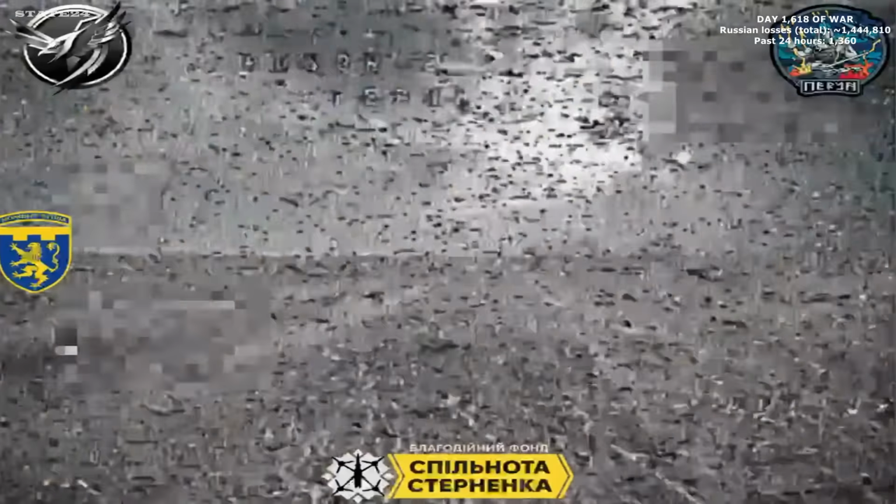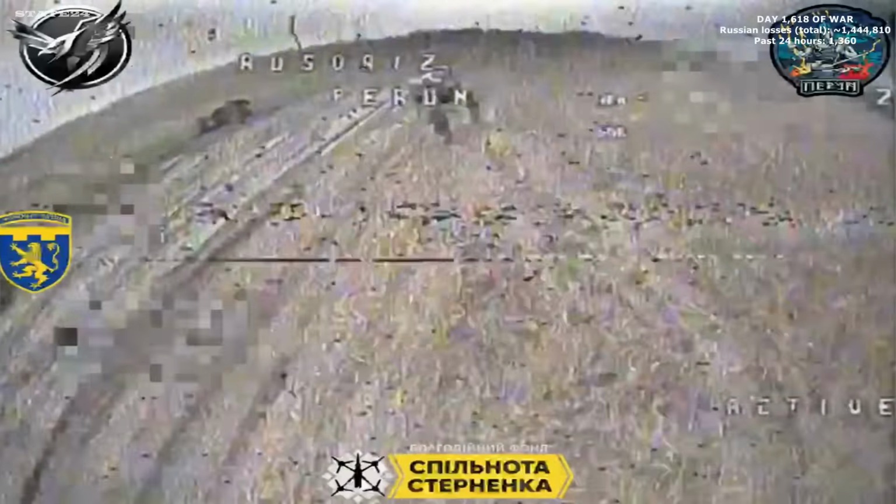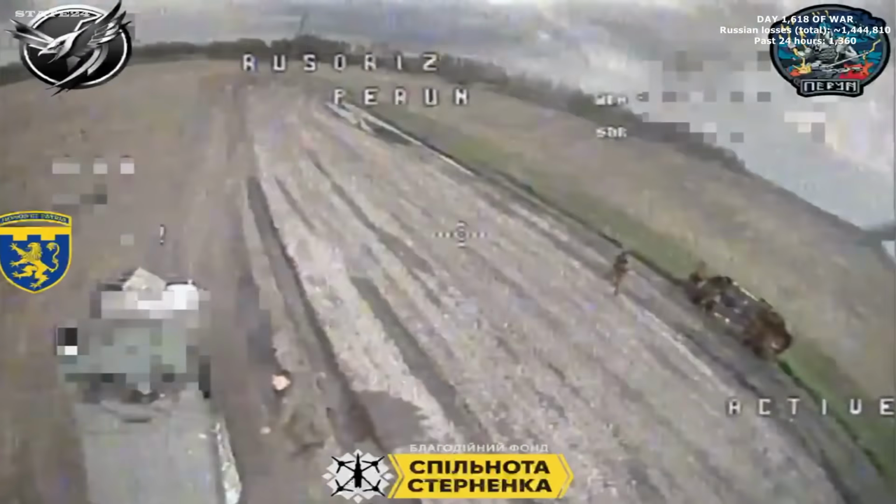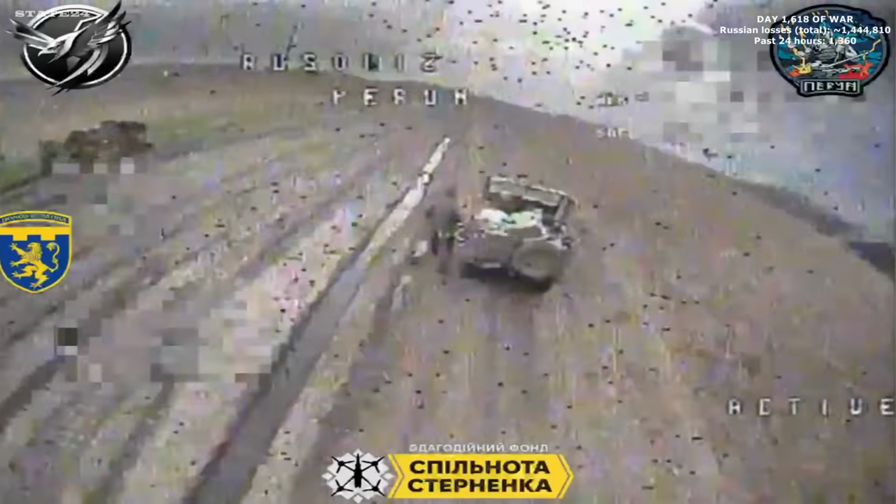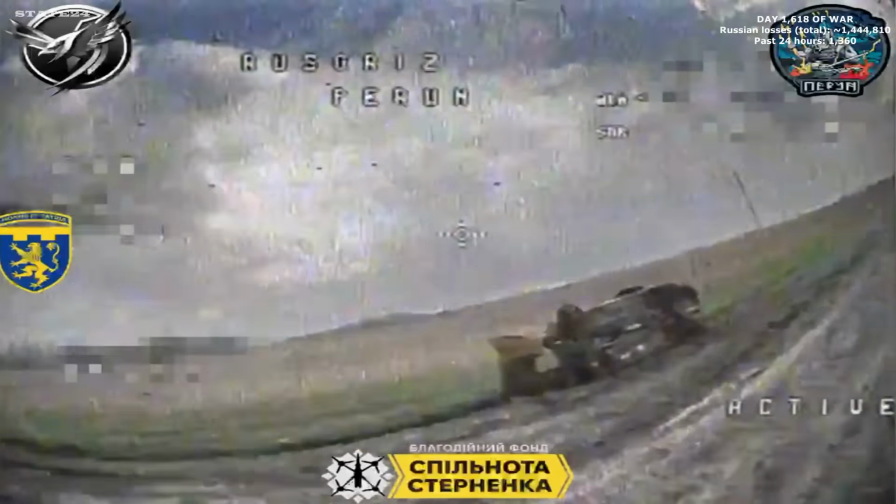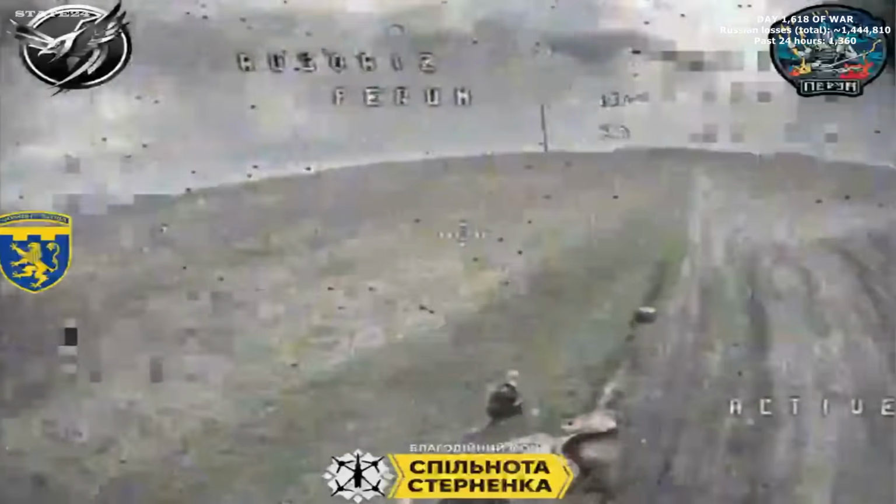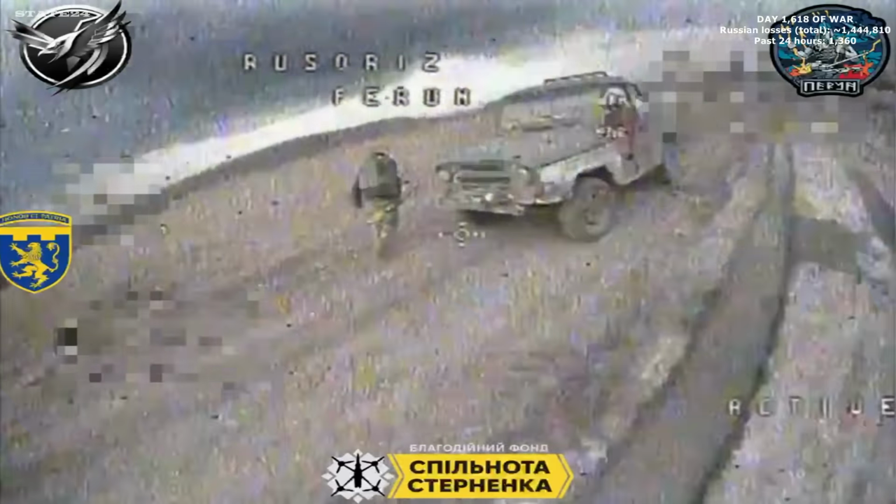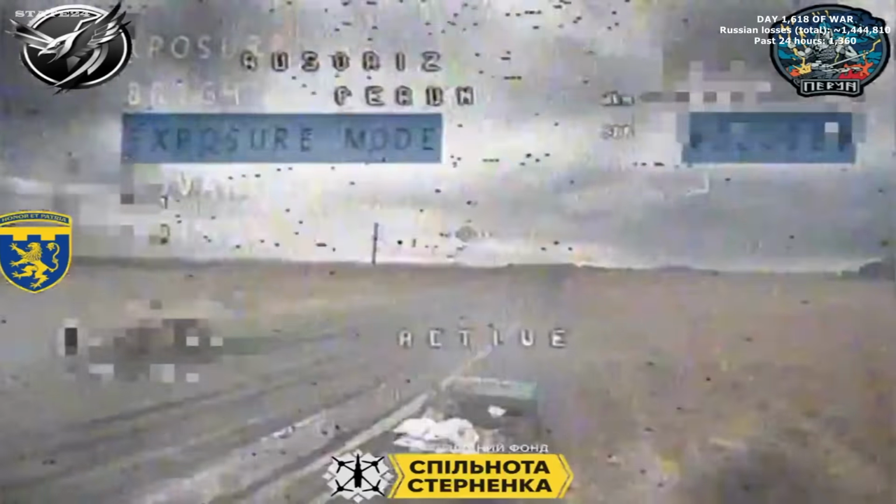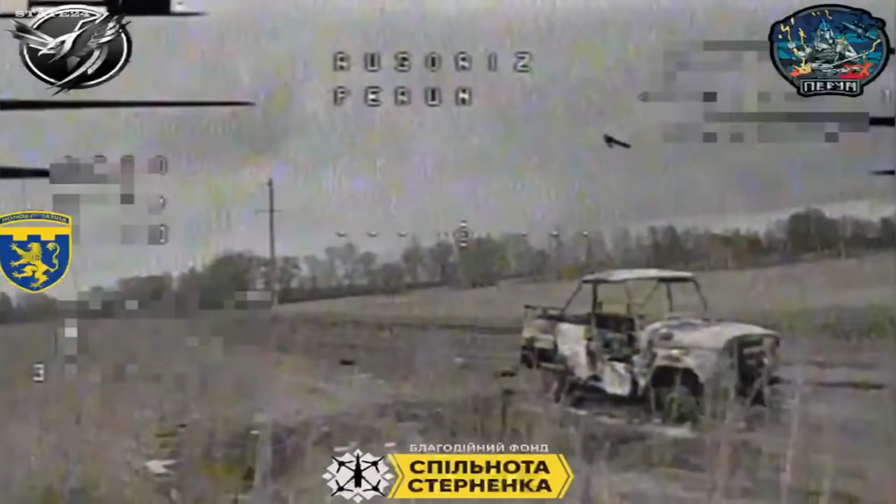Two Russian soldiers out of their vehicle, an FPV drone already circling above them. They run, they change direction, they draw circles across the open ground, trying to deny the operator a clean angle. A weapon in each hand, but the drone moves faster than they can line up a shot. Minutes of this. The operator keeps adjusting, keeps looking for the right moment. Eventually, one of them is in the right place at the wrong time. The drone closes and finds him. Then the vehicle gets the same treatment.